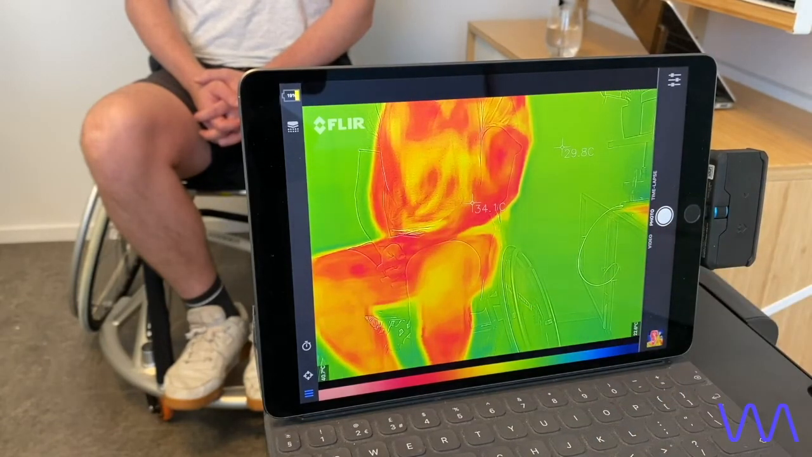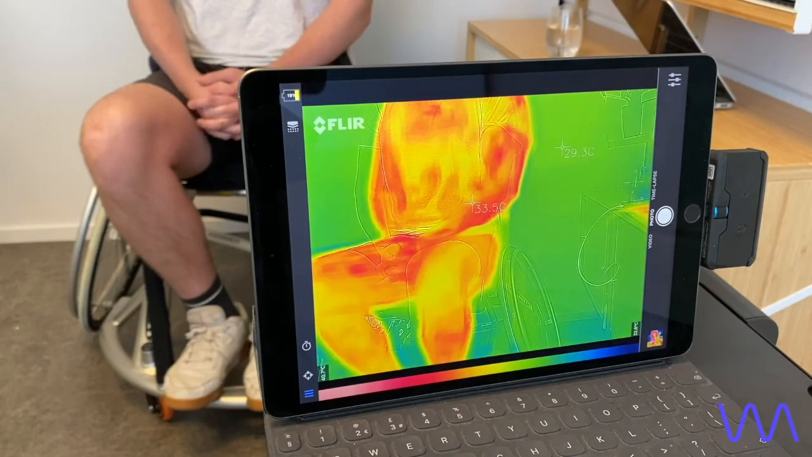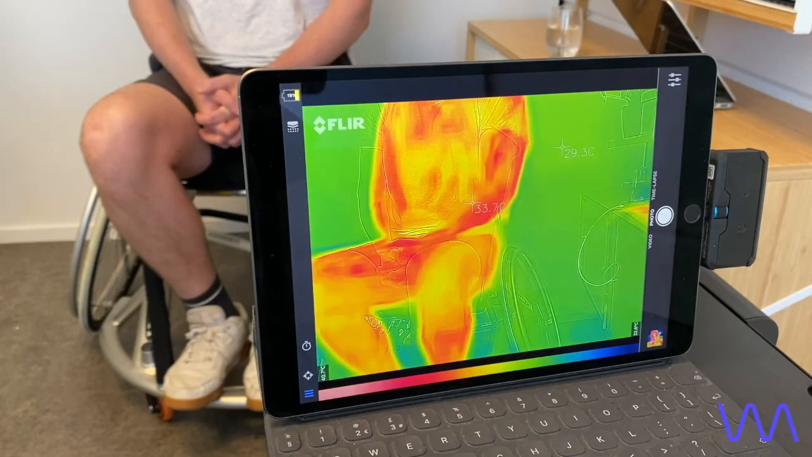We're going to leave our test person sitting in this wheelchair for about half an hour with the WheelAir turned off at the moment, to then see how much the backrest, and we can have a look at the seat, has heated up over a 30-minute period. You will probably notice a big difference in temperature. This is from studies that we've done previously as well.